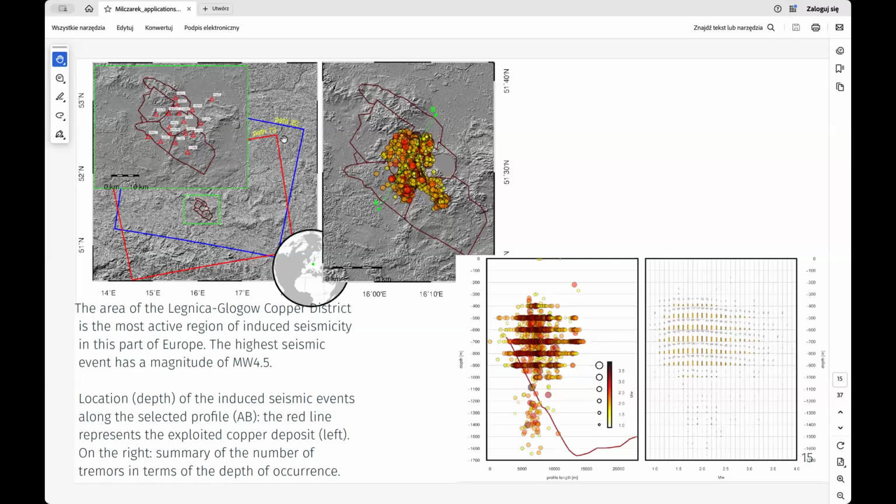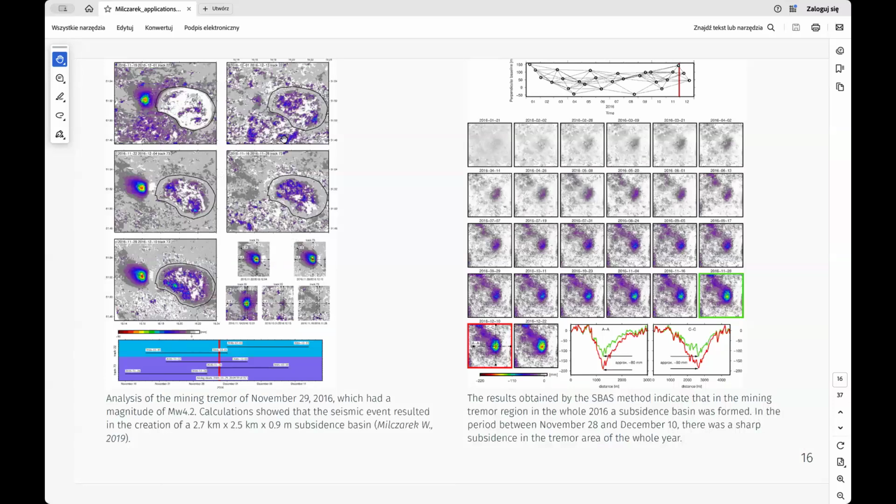InSAR can detect such ground deformation, provided we address two challenges. First of all, small spatial footprints, often not more than a few square kilometers, and seasonality, with low coherence due to the lush summer vegetation.